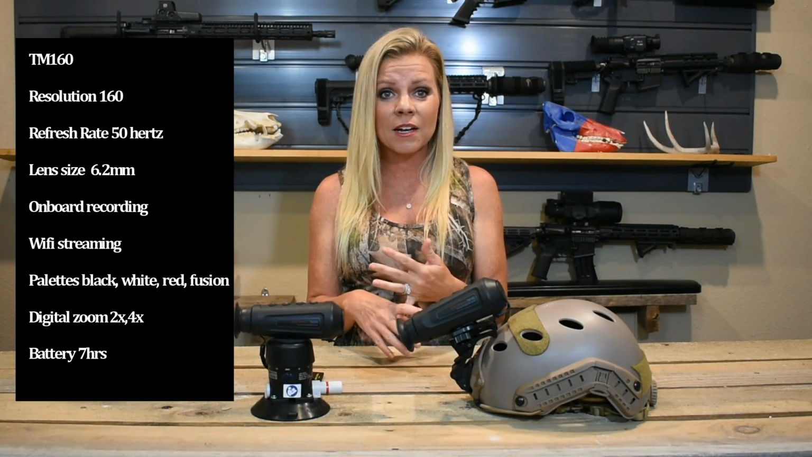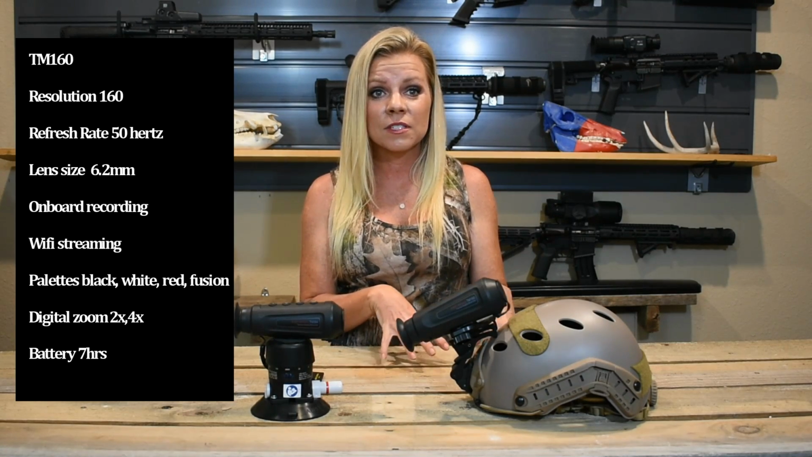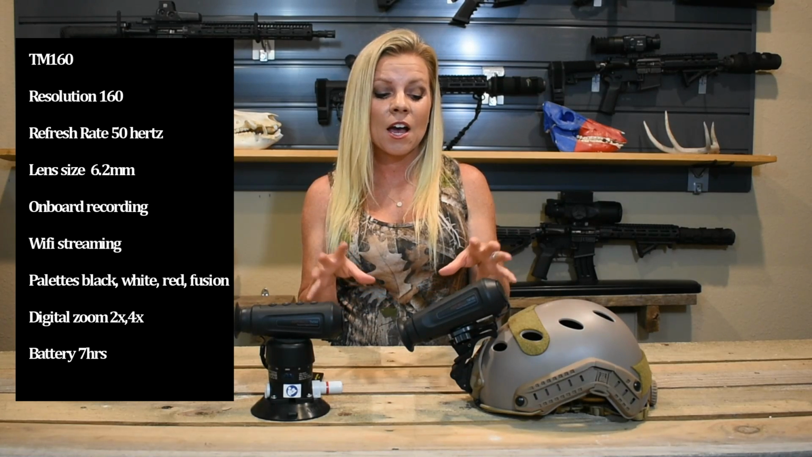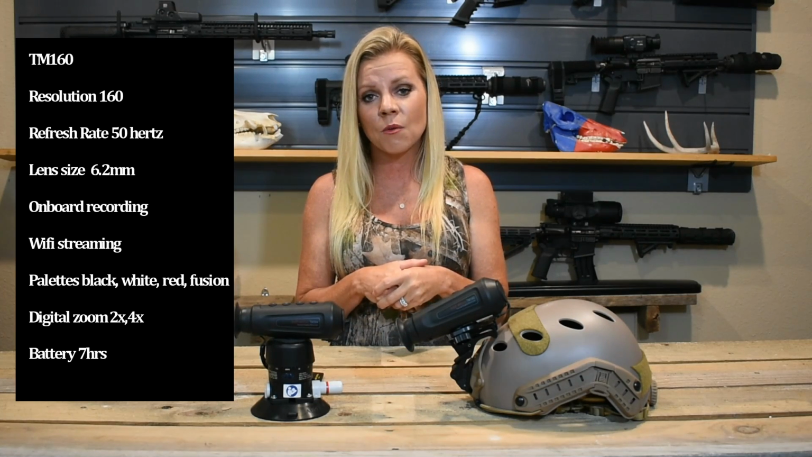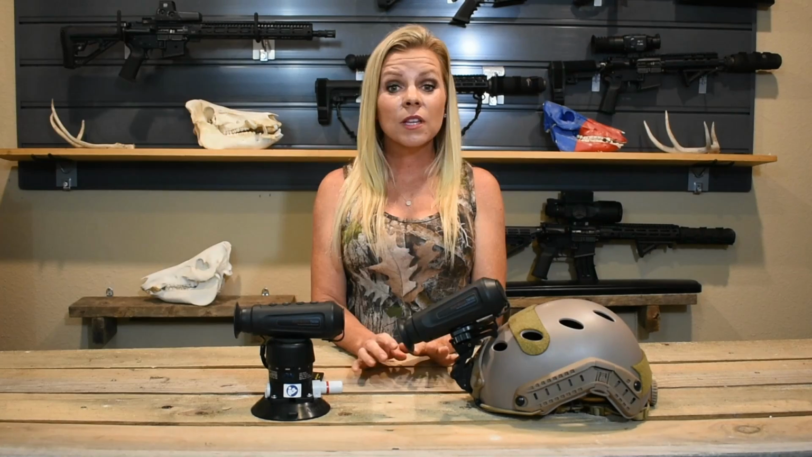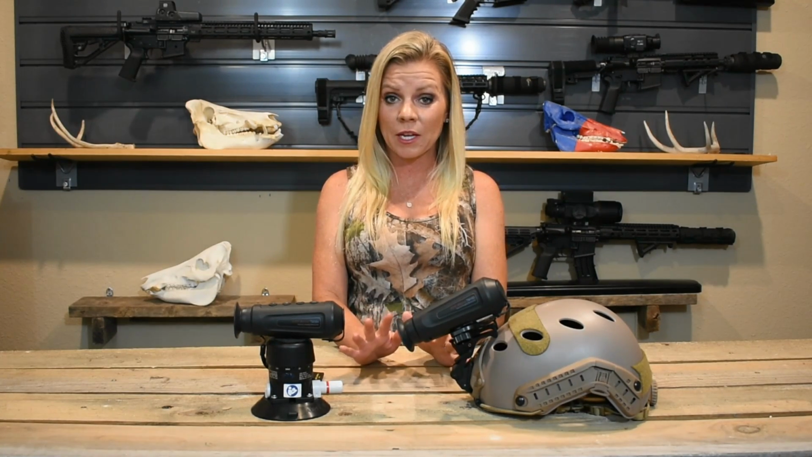They both have black hot, white hot, red hot, and fusion. They have digital zoom at 1, 2, and 4 times. You're going to have built-in memory. You have rechargeable battery. They both last up to 7 hours with Wi-Fi hotspot recording if you want to use your phone. Let's talk about why you would purchase the 160 versus the 384.